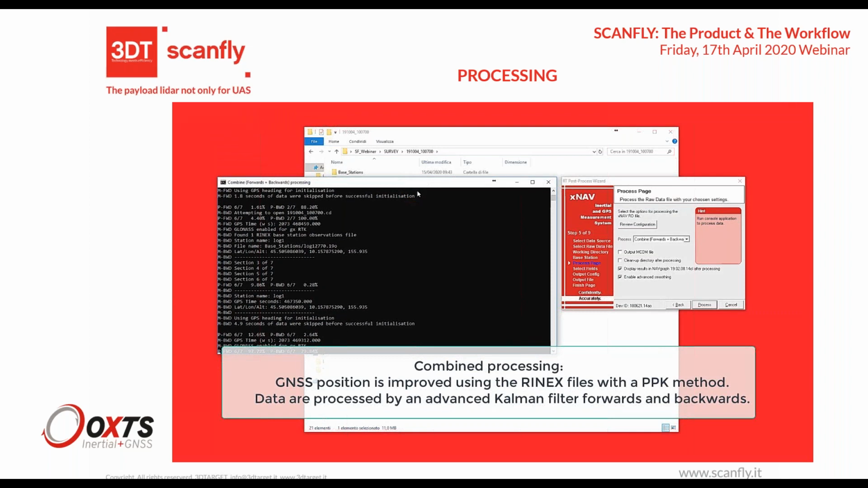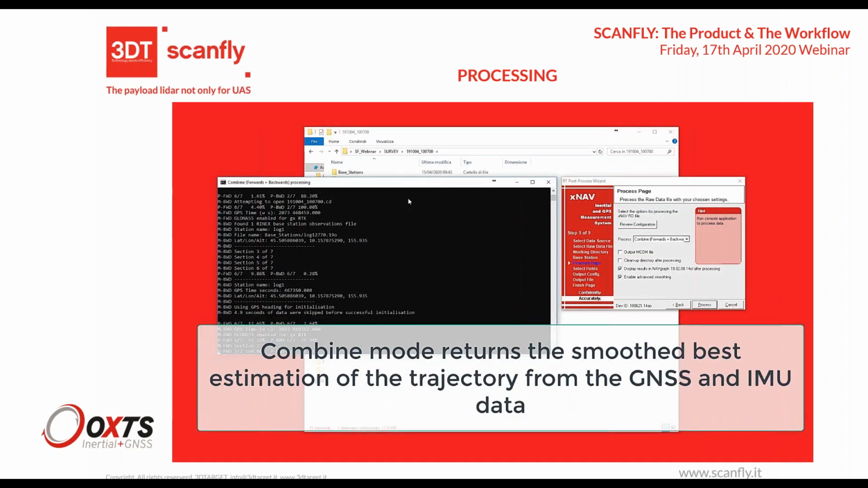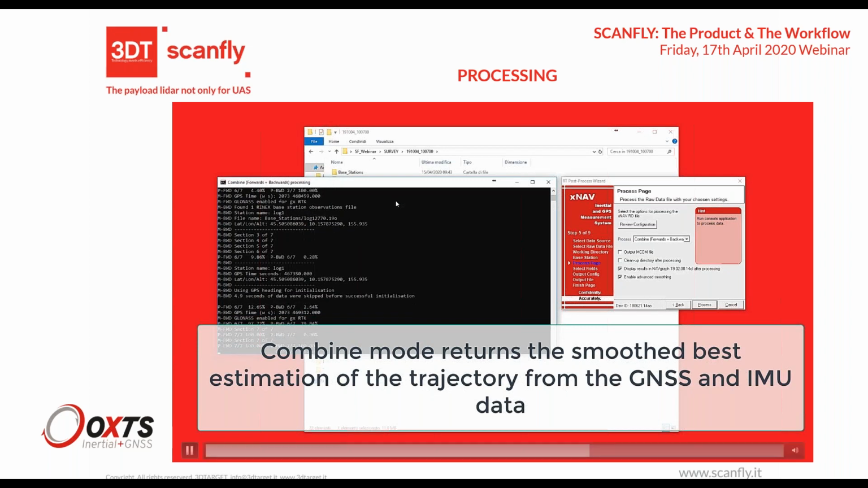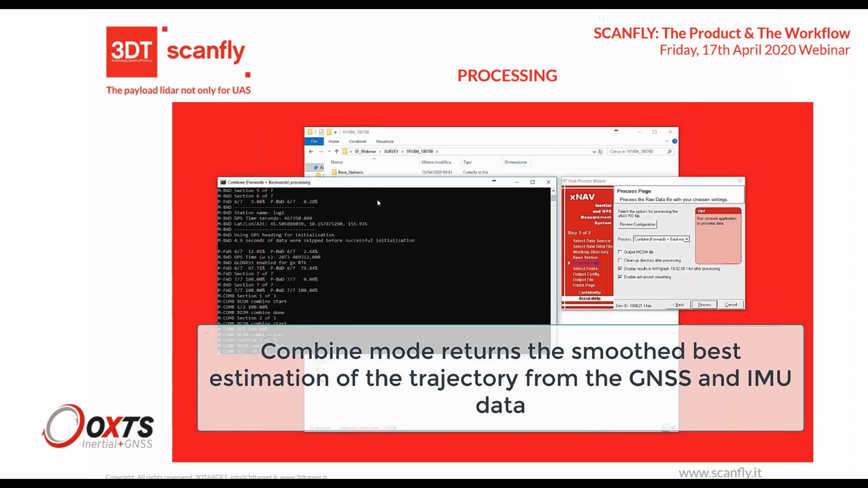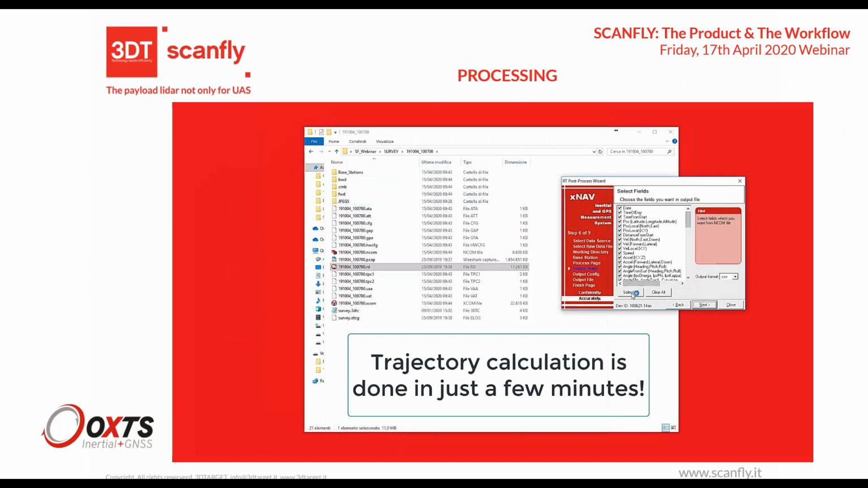This processing is very, very fast. At the end, you will have a trajectory file, even exporting in CSV file, and with combined mode, we smooth the peaks of the error during the survey when we have no GNSS signal.